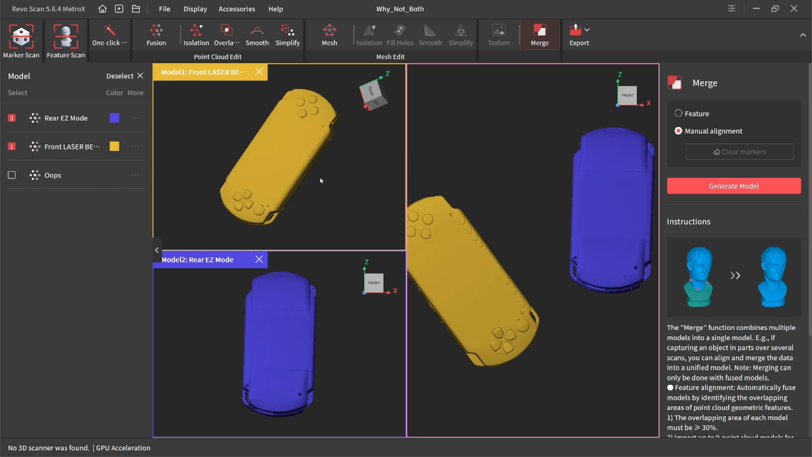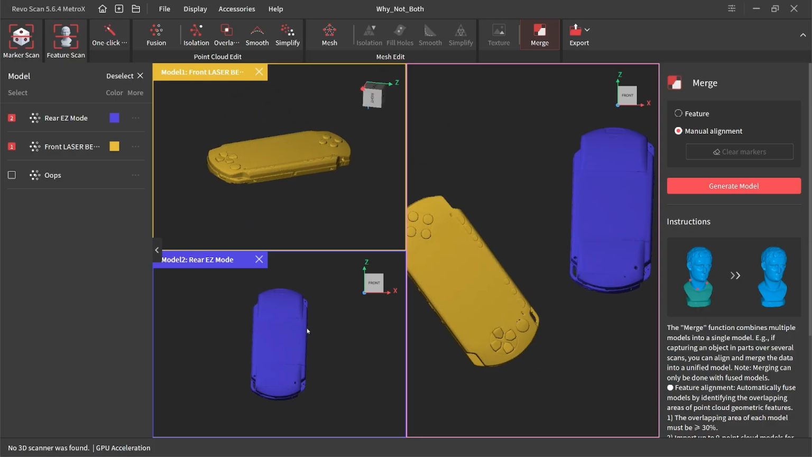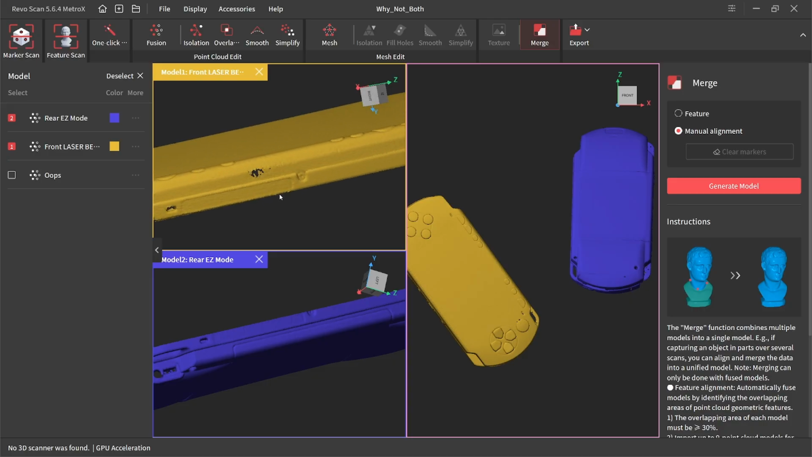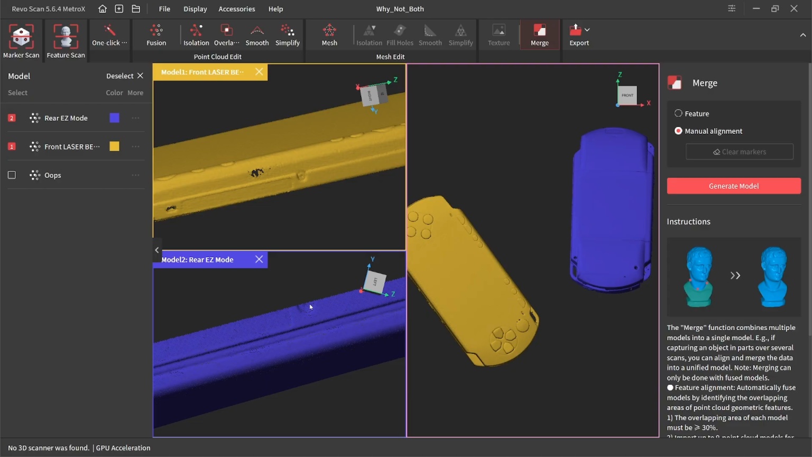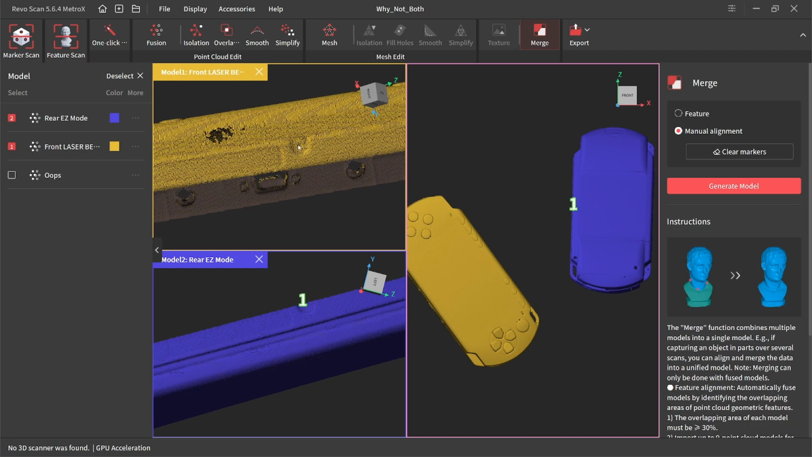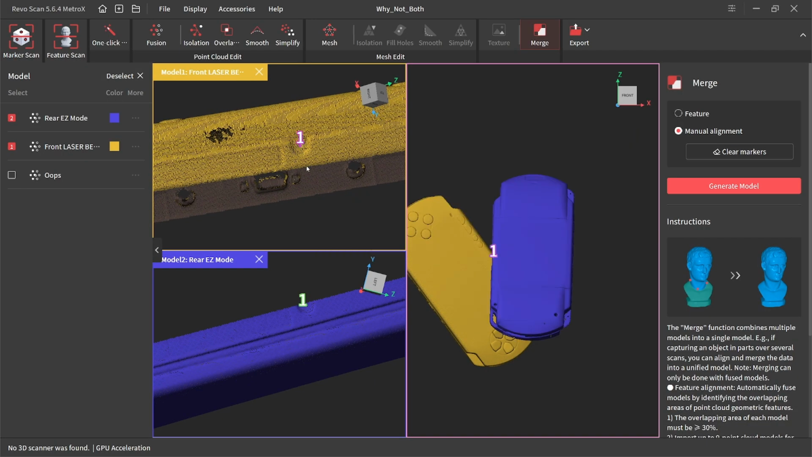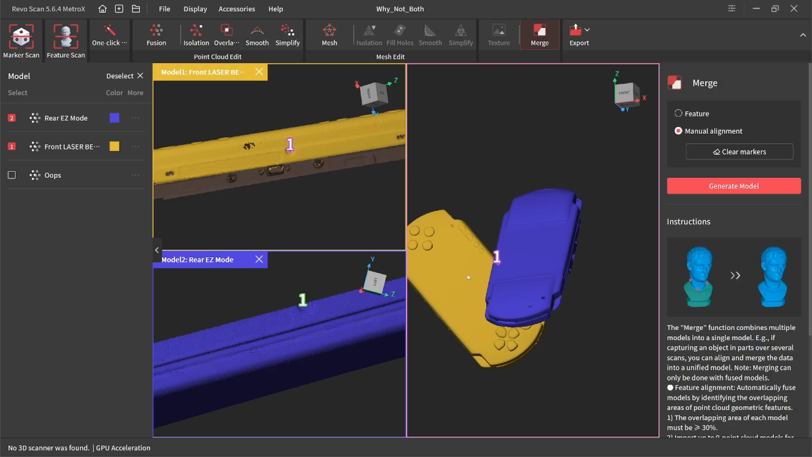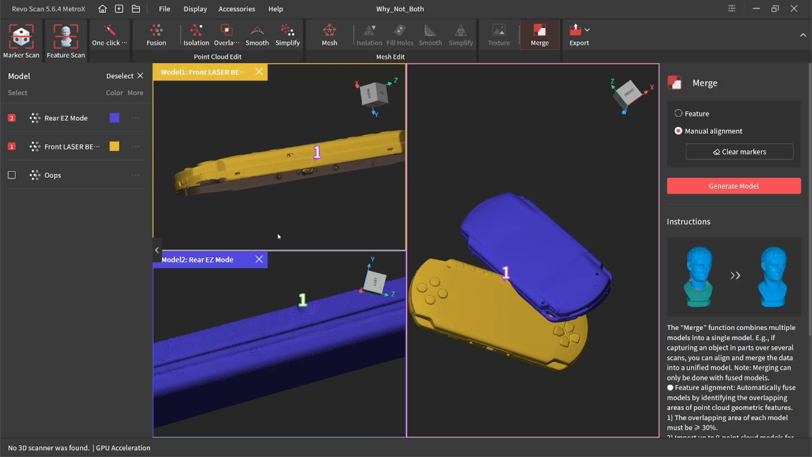Now, anytime you do an alignment, you want to make sure you've got matching features on both scans, because those are going to become your anchor points. So looking at this here, this screw is a pretty good anchor point. I do have enough of it left in my first one. So if I get to the center of that Phillips head, I'm not trying to get from the same angle. You don't have to be perfect, but that looks pretty good. And you'll see here, it's already bringing them together.